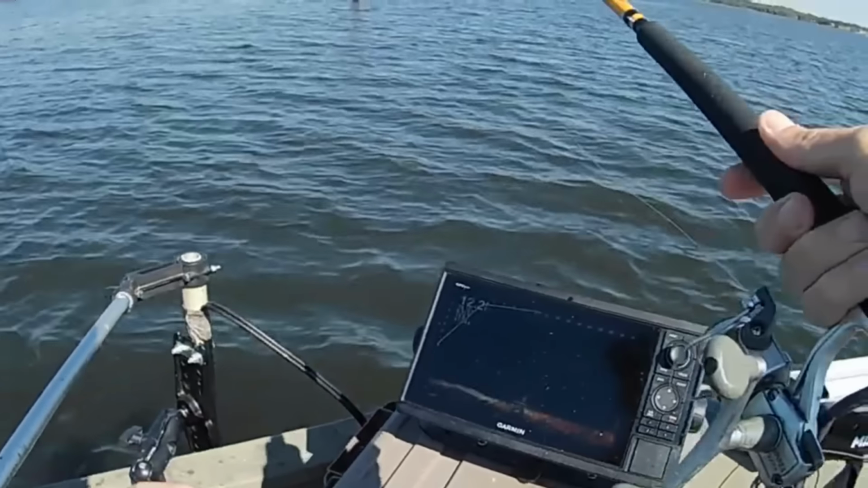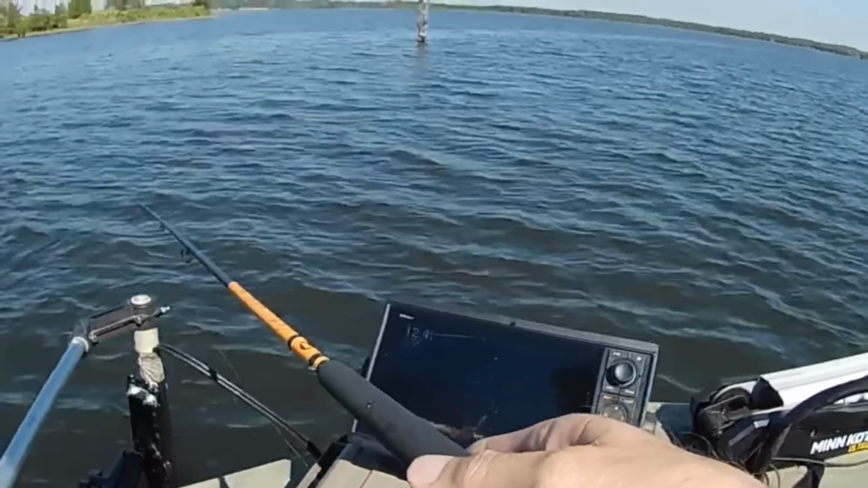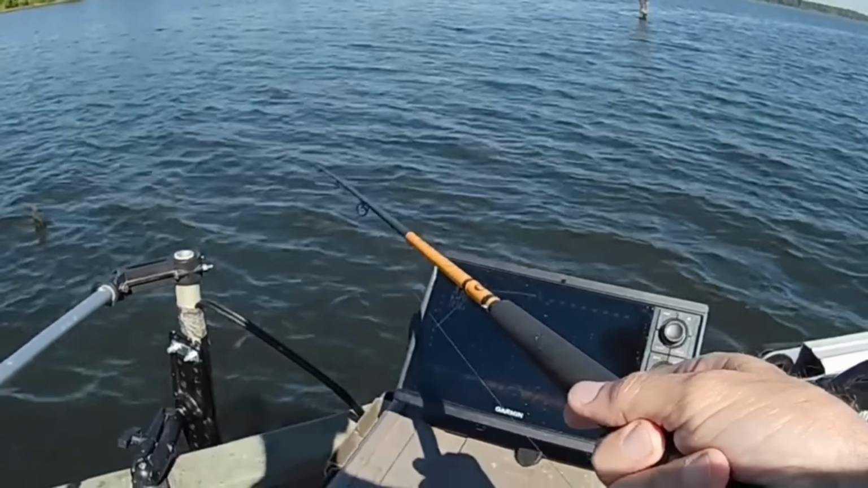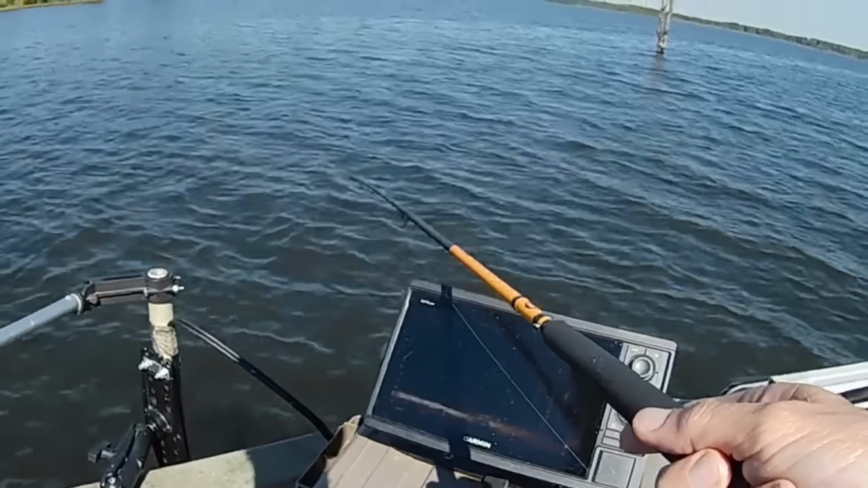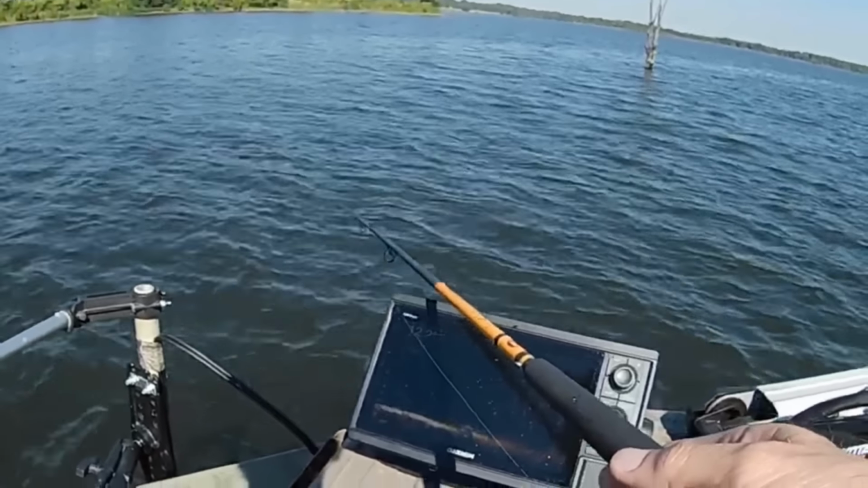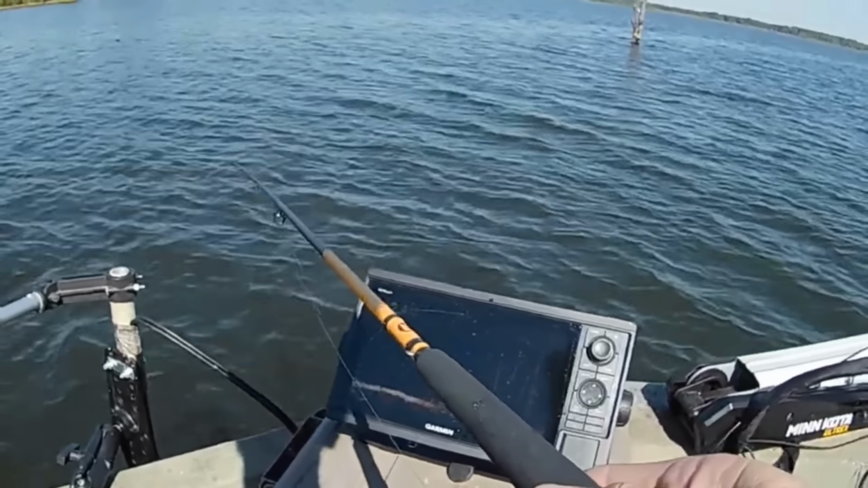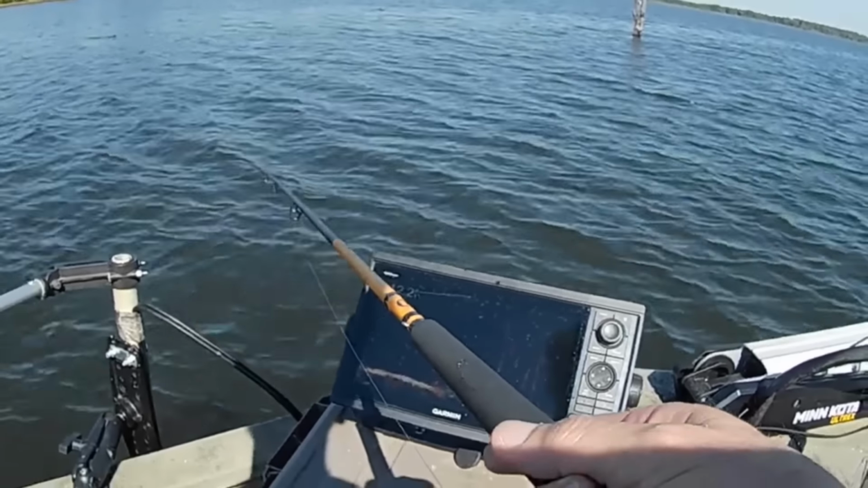These fish are just holding tight to the bottom. I can kind of see some every now and then, but the majority of them are tight to the bottom, and they're ambushing shad when they come by these stumps. I'm not on a creek or anything here. I'm just on a tree line. There may be more you get around the creek channel itself. I'll check that out here in a little bit and see.